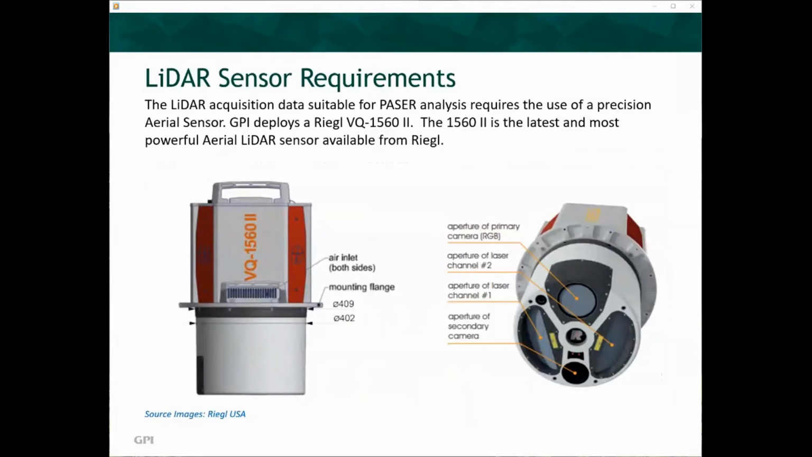The LiDAR acquisition data suitable for PASER analysis requires the use of a precision aerial sensor. GPI deploys a Riegl VQ1560 Mach 2. The 1560 Mach 2 is the latest and most powerful aerial LiDAR sensor available from Riegl.